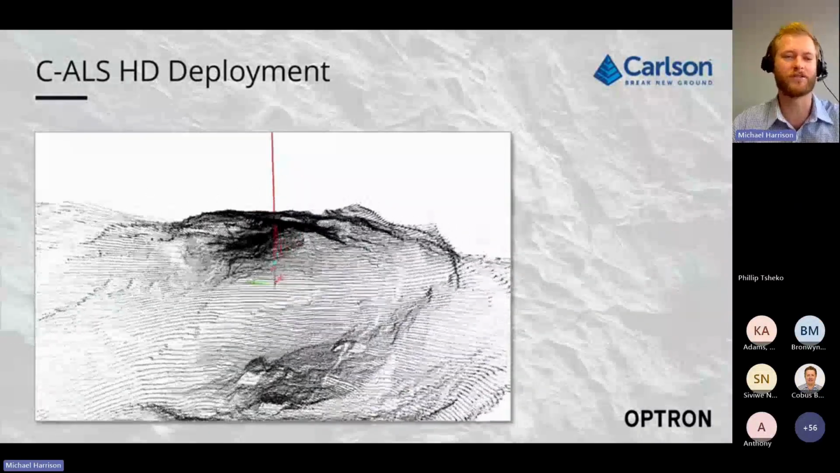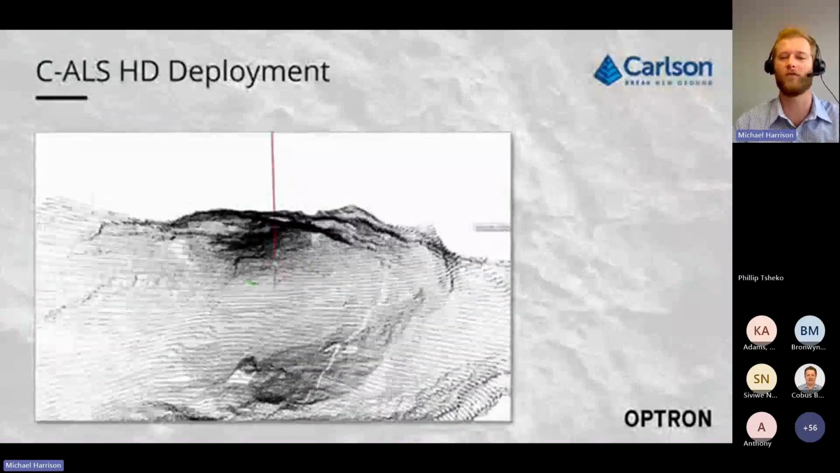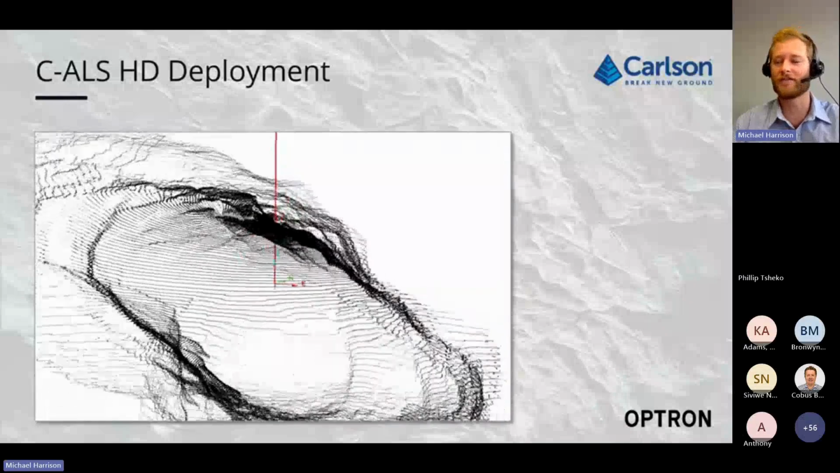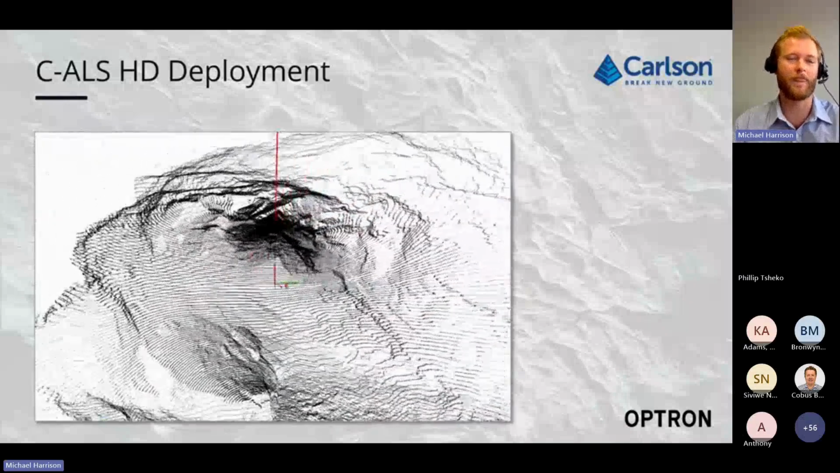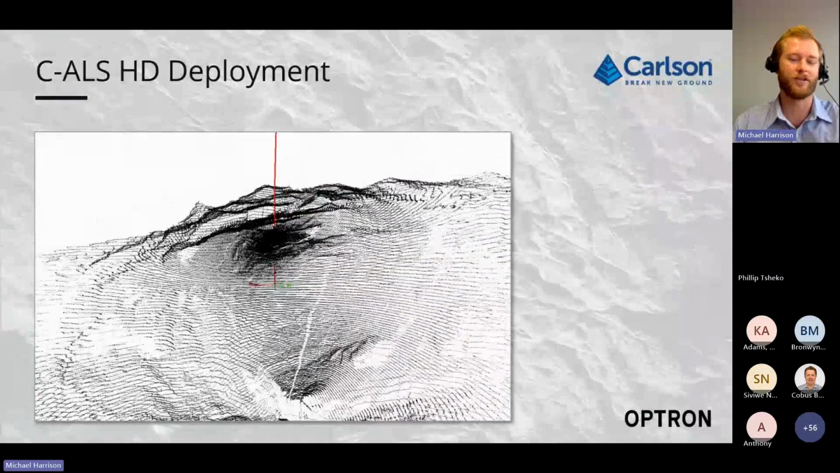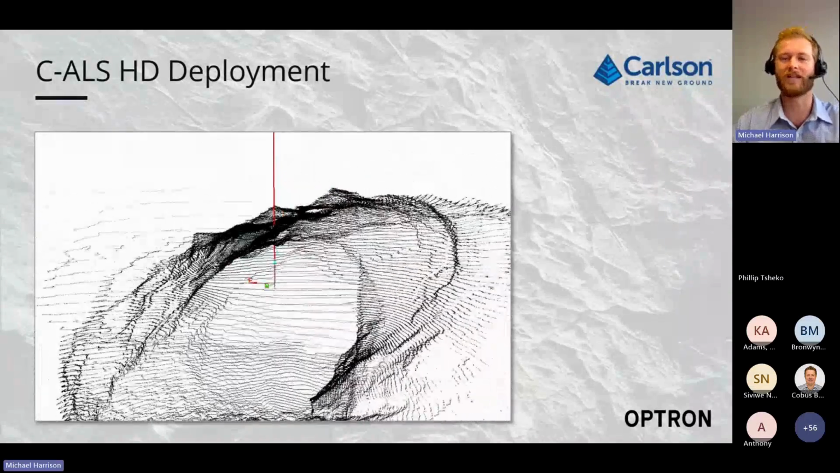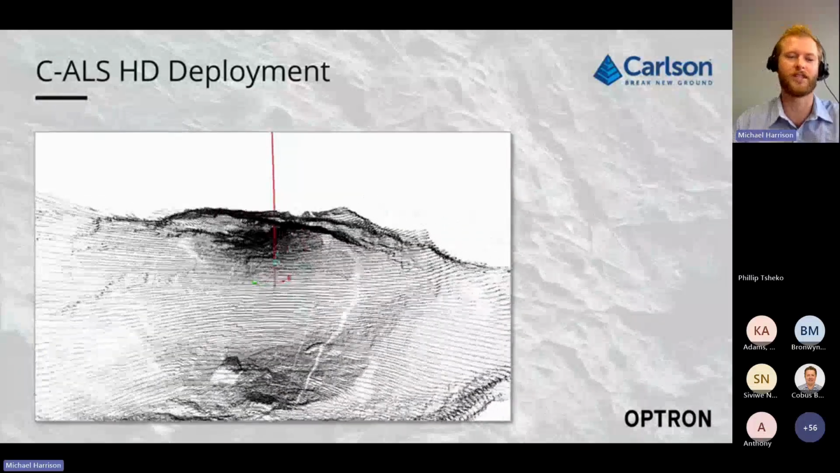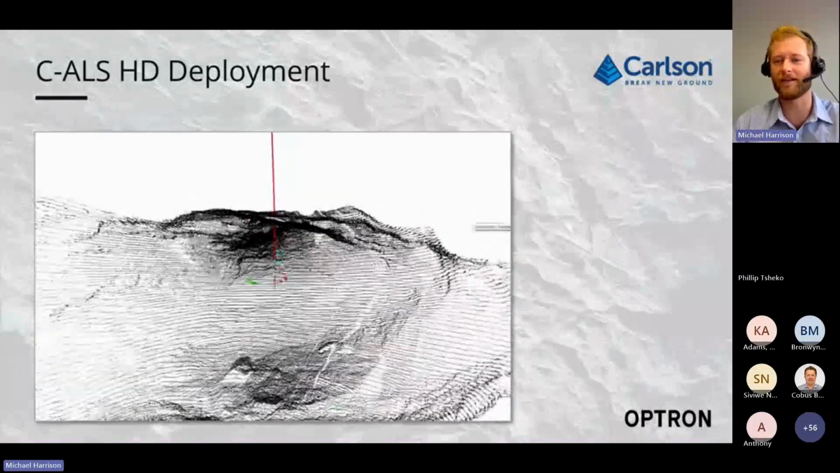Whether you want to use this data for volumetrics, for mine planning, or even if it's a void that you know is there and you have models of in the past, it's a good way of re-scanning the void, allowing you to see if this void is in fact self-mining itself or not.